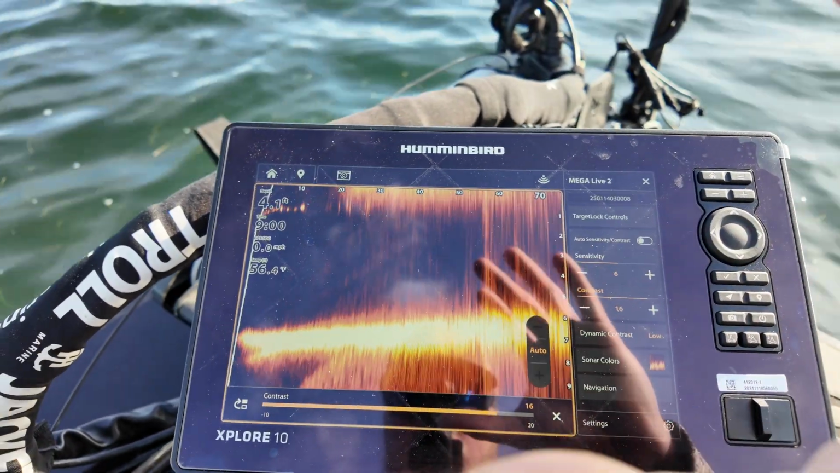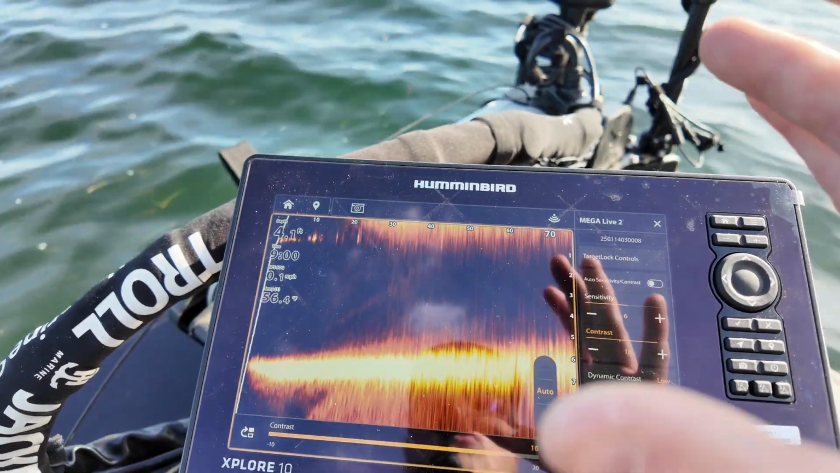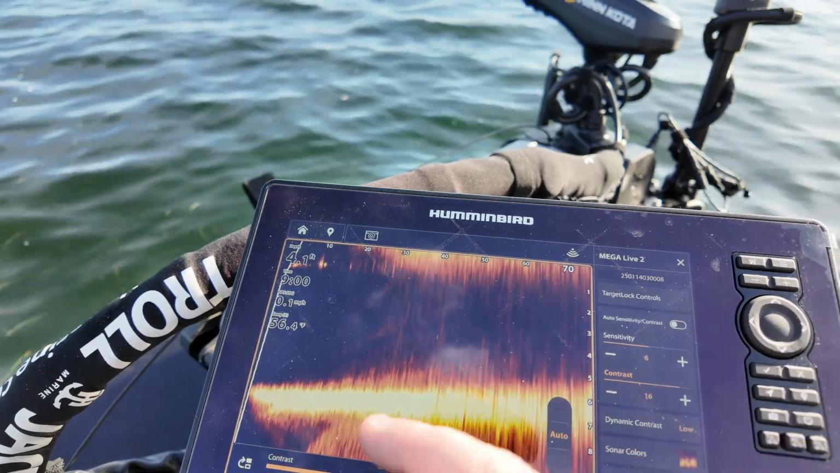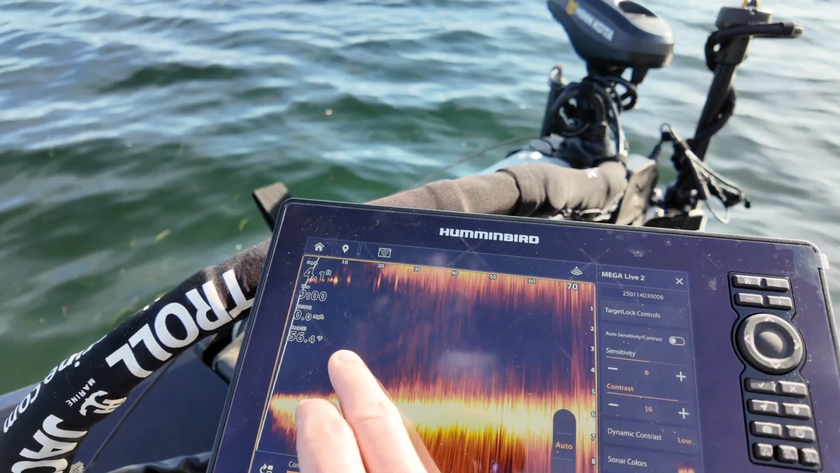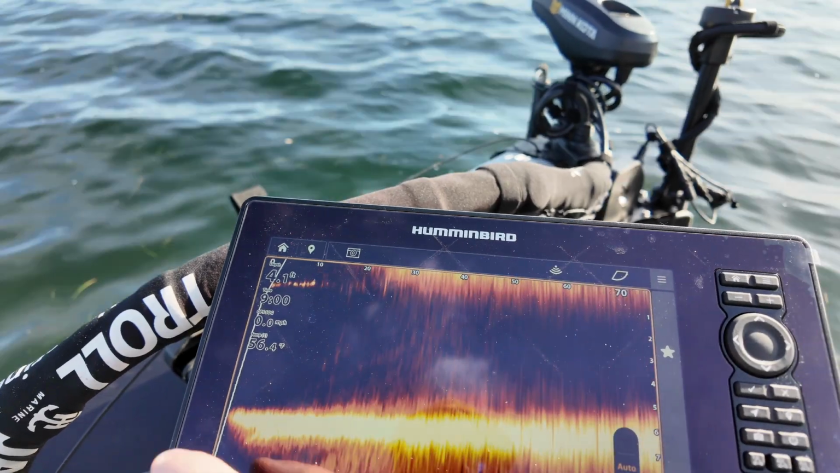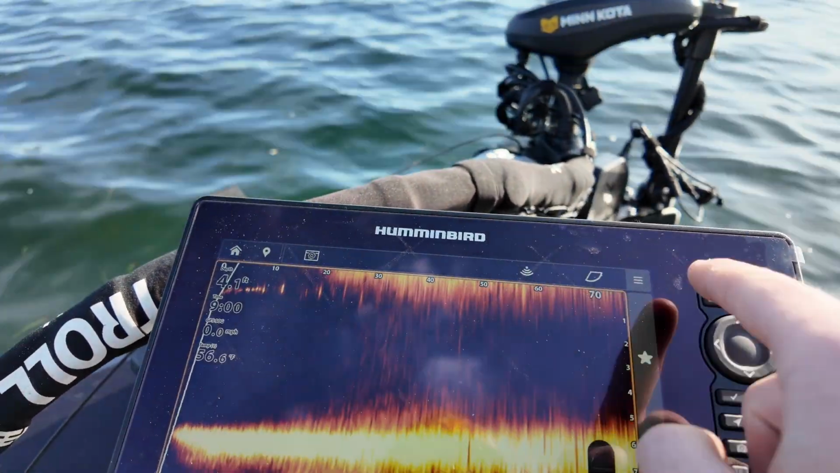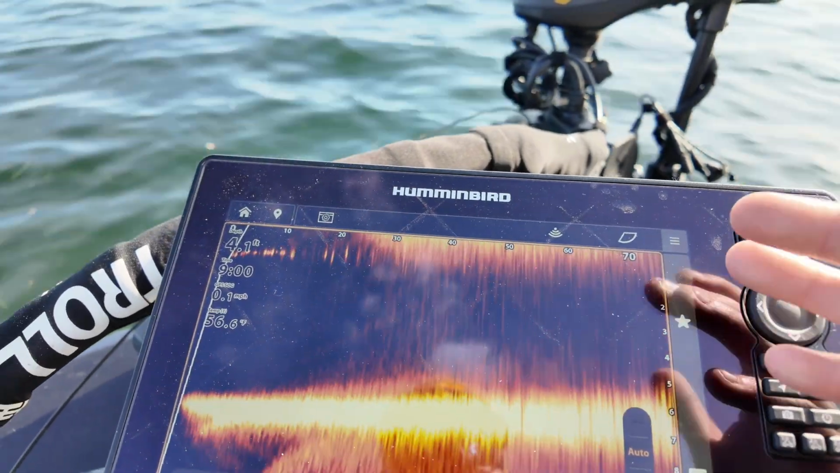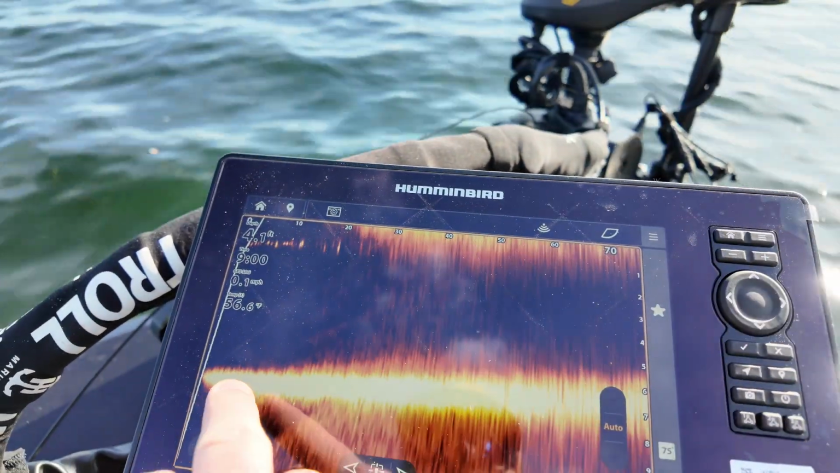I don't have it tilted down too much. I only have it 2 clicks down, just because we're not fishing very deep. So I'd probably run it like that. The middle is decently black. There was a blip of a fish there. I'm not going to pay attention to the surface clutter. I could put a mask on it, but that doesn't bother me.